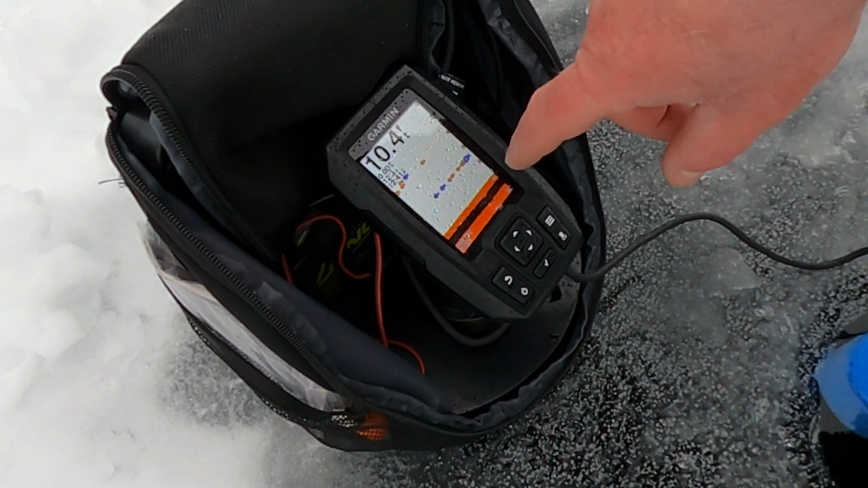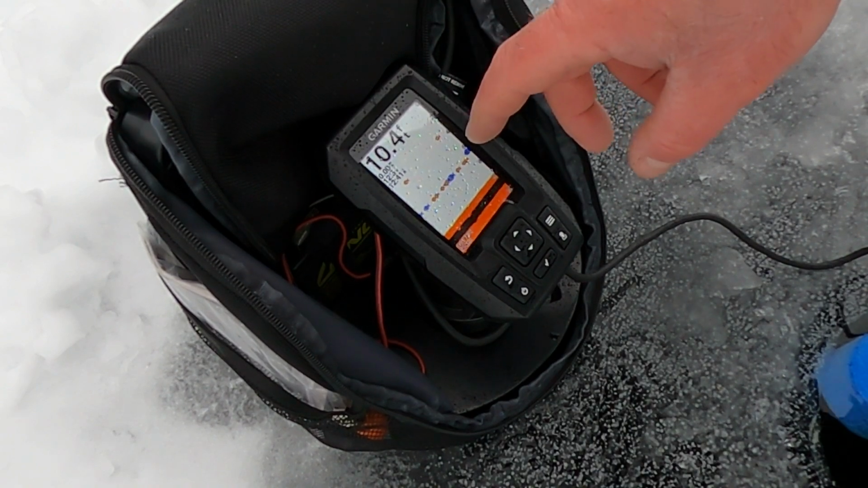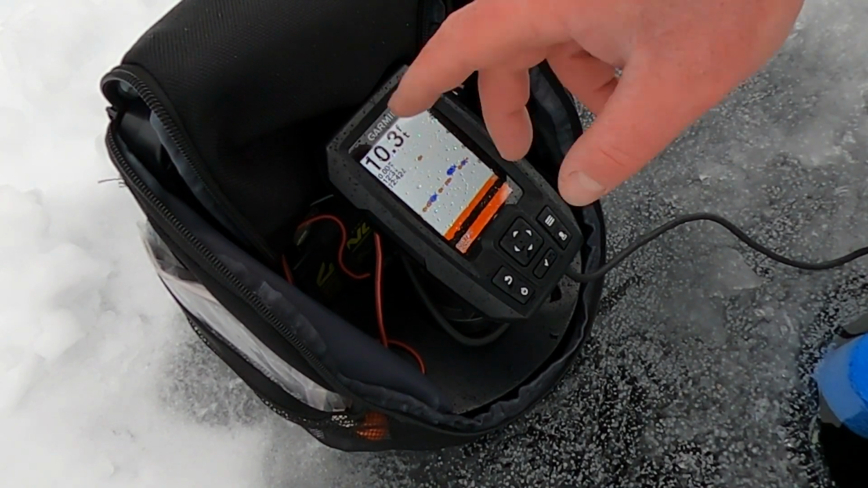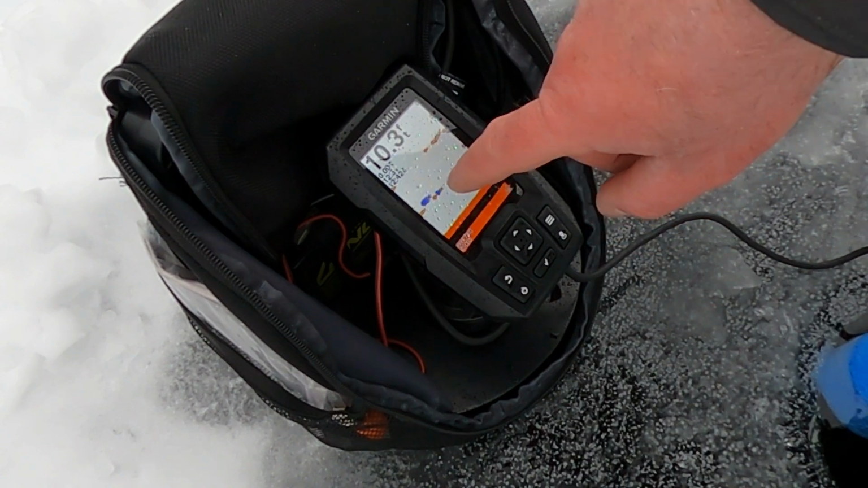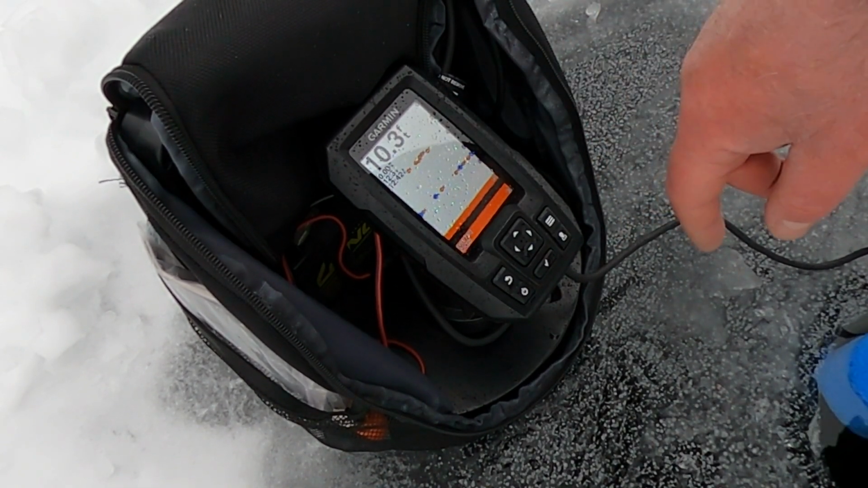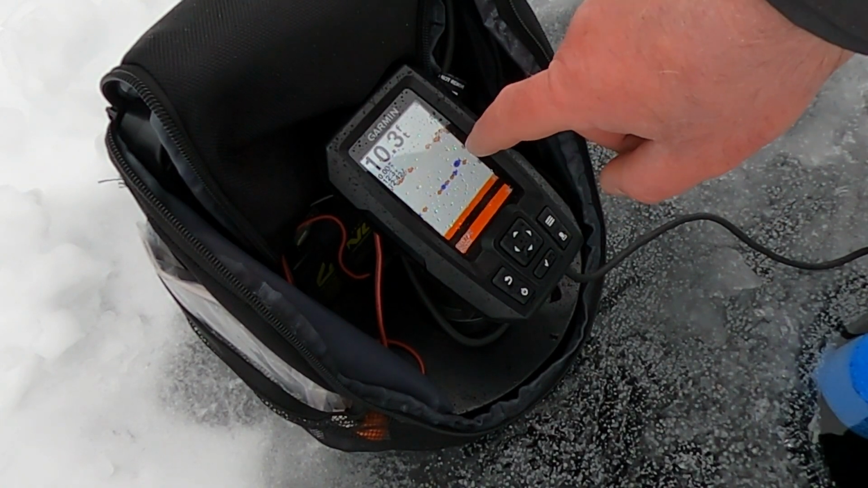On this Garmin Striker 4, those little fish symbols get bigger and change color with the different size fish. The small orange one is the smallest of like bait fish, probably shiner size fish. The blue is probably medium size, shiner smelt size type fish, like 6-inch fish. Maybe 3 to 6 inches would be your blue.